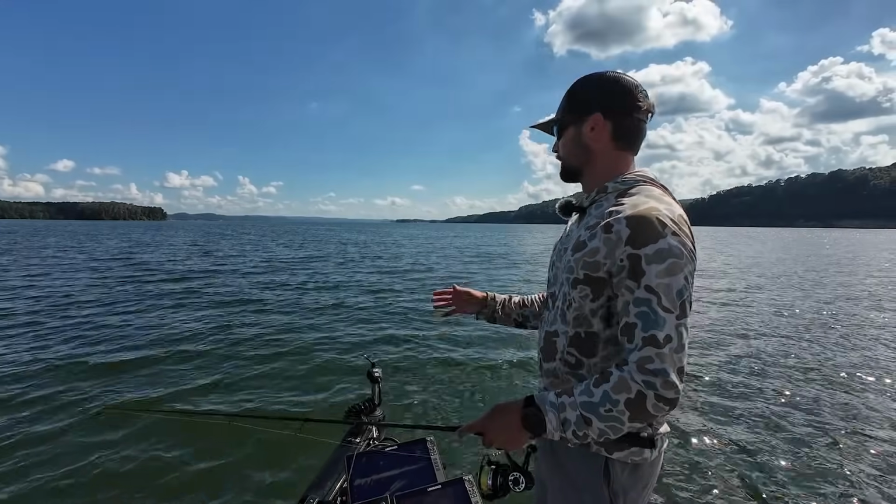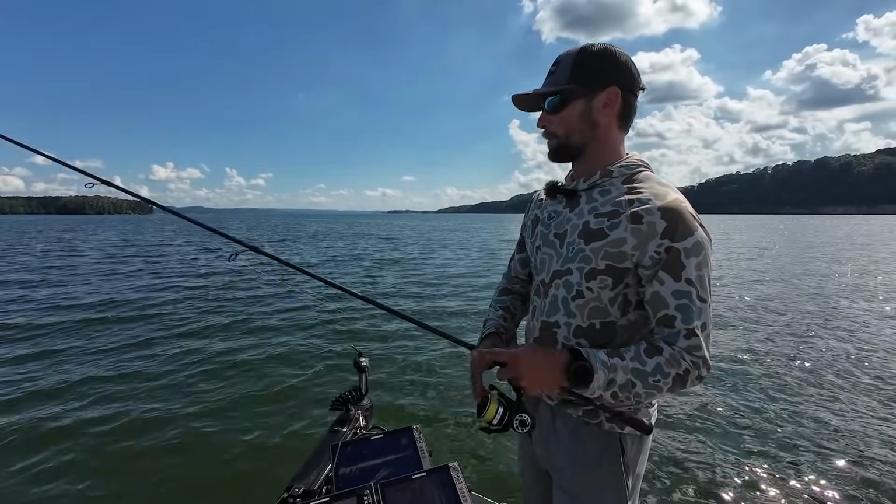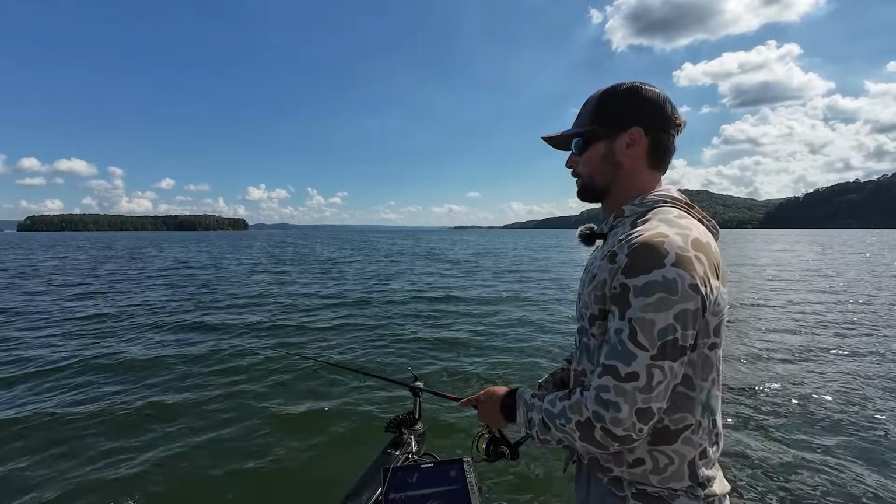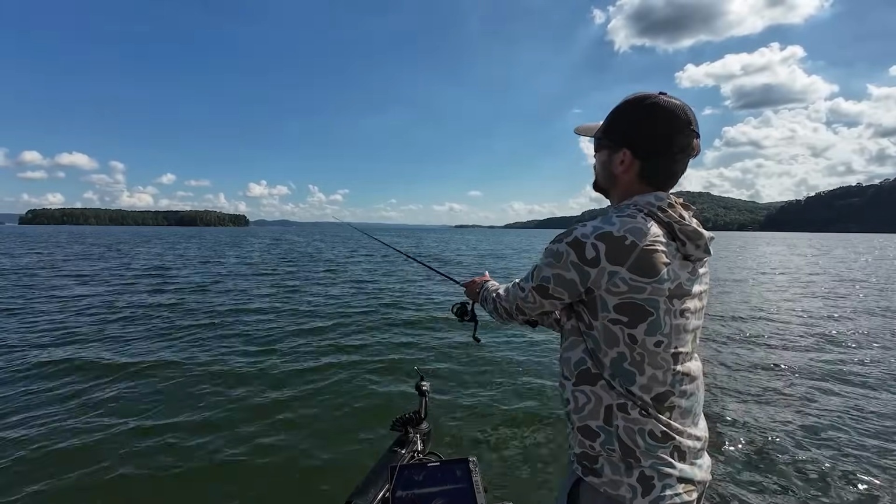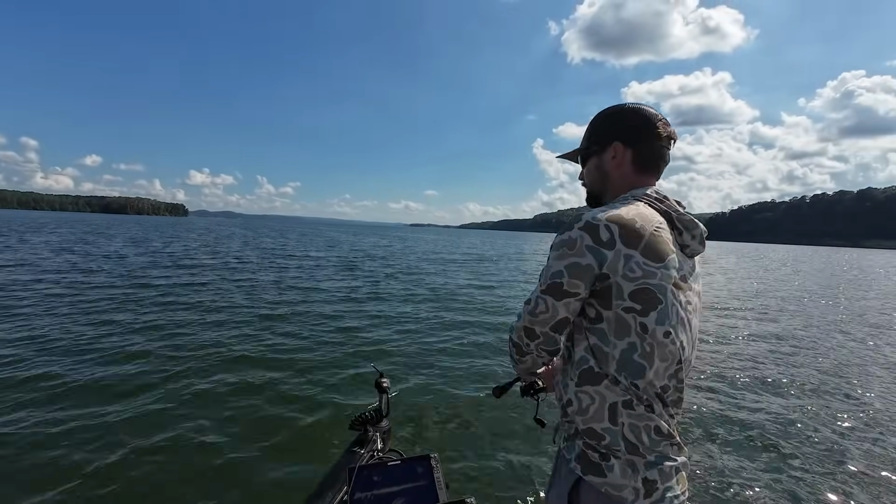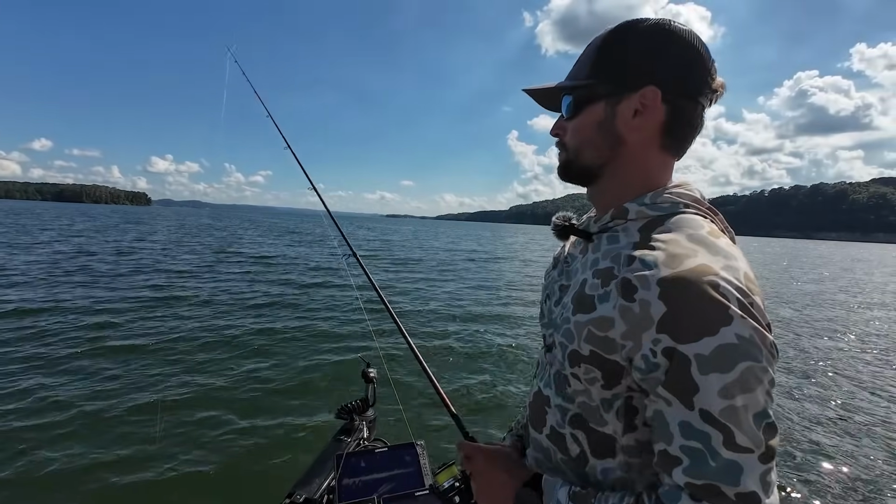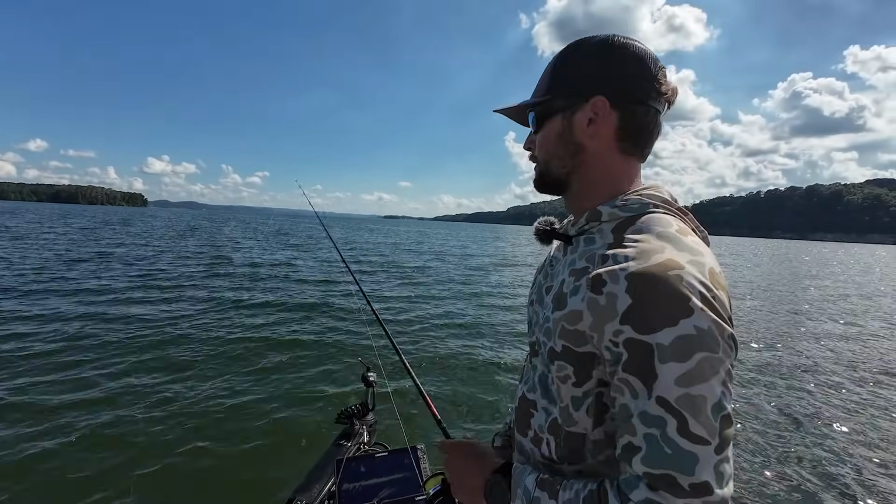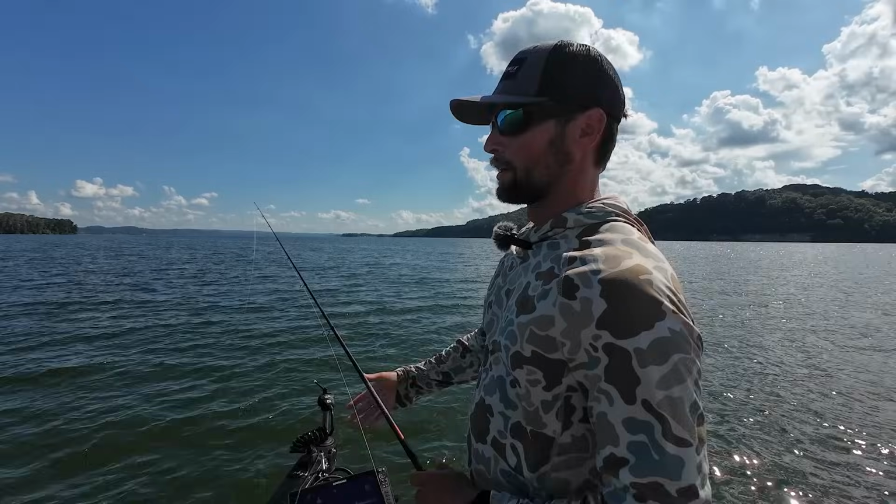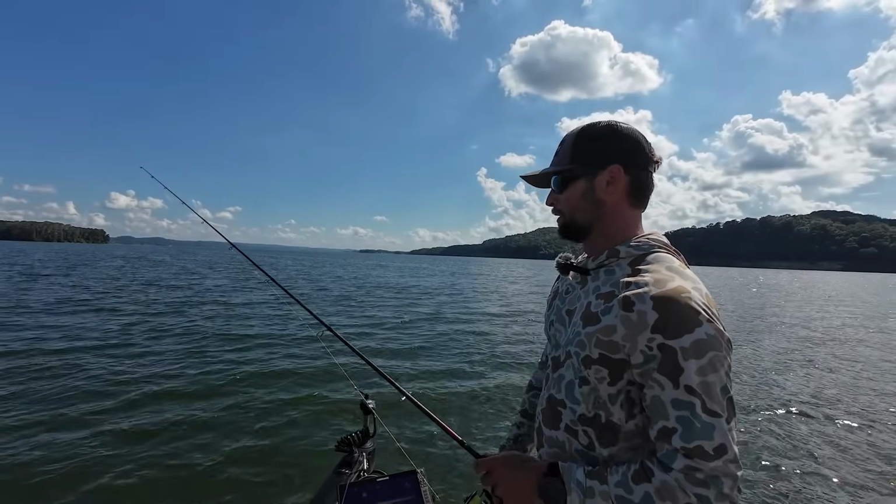Like it's the reliever getting checked into the game. And I'll do that on almost every single spot when I know there's bass there. It's that 1-2 punch of the bigger baits, the bigger techniques, trying to catch the biggest fish, and then slowing down with some kind of plastic. And of course I love throwing a spinning rod, but you could also catch these fish dragging a 10-inch worm, probably the same exact fish, Carolina rig, whatever.